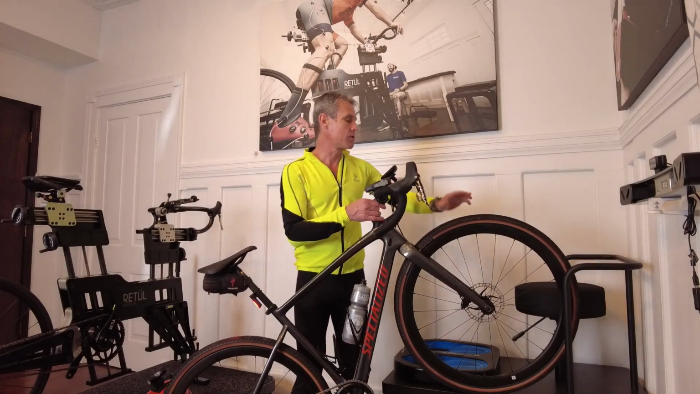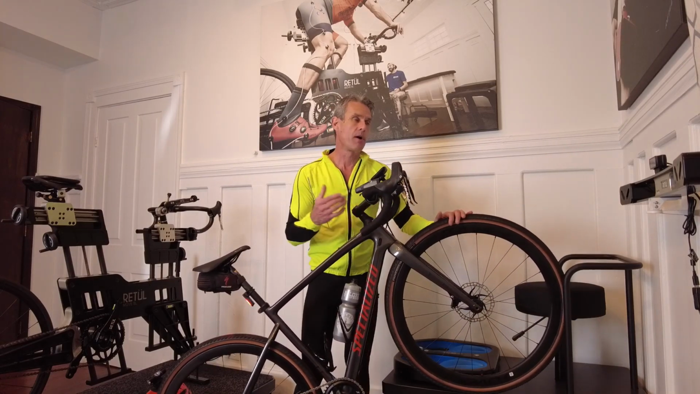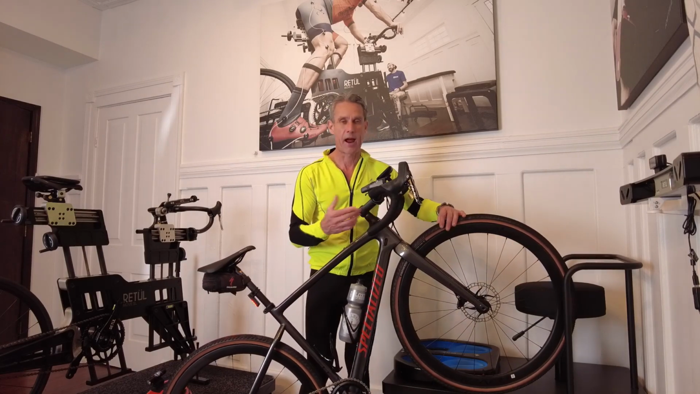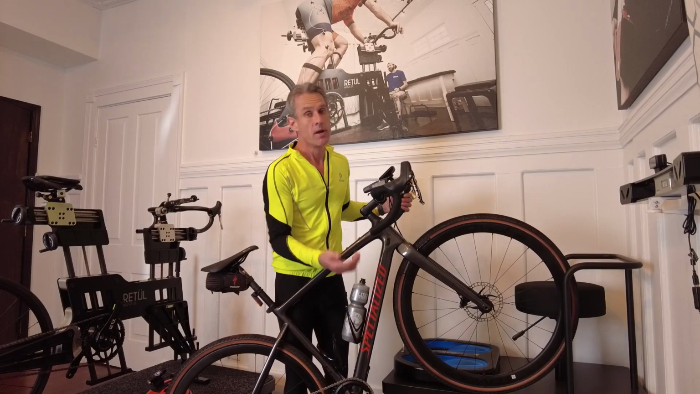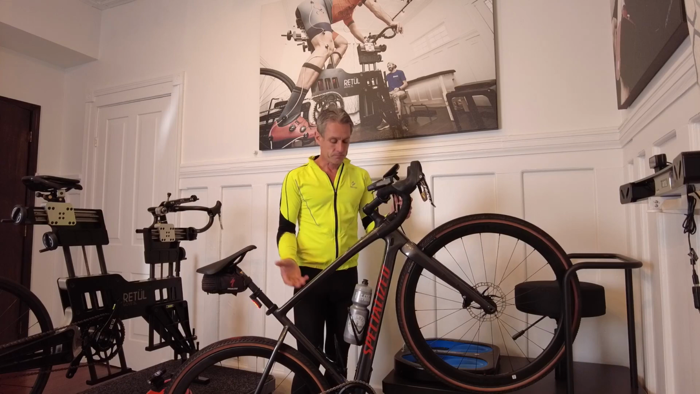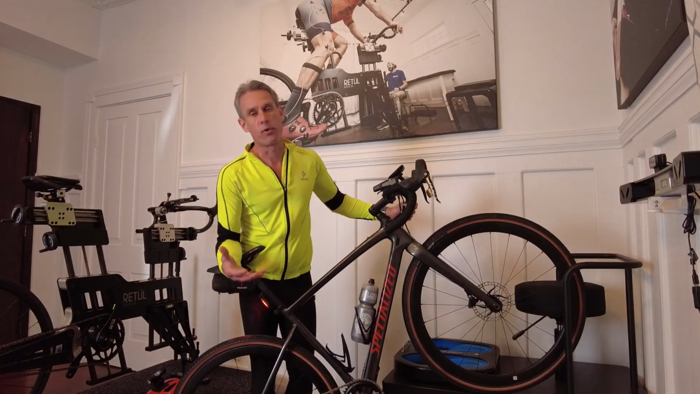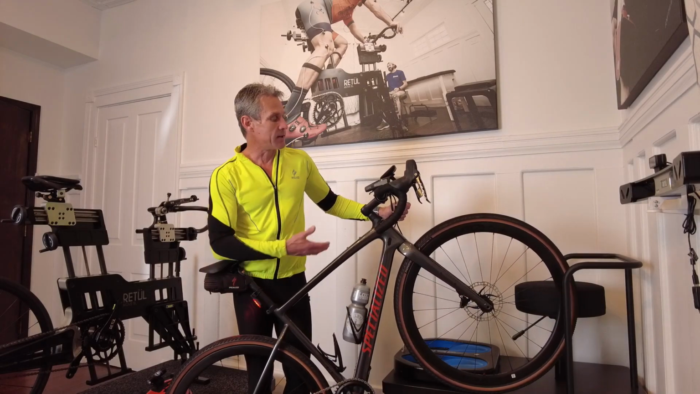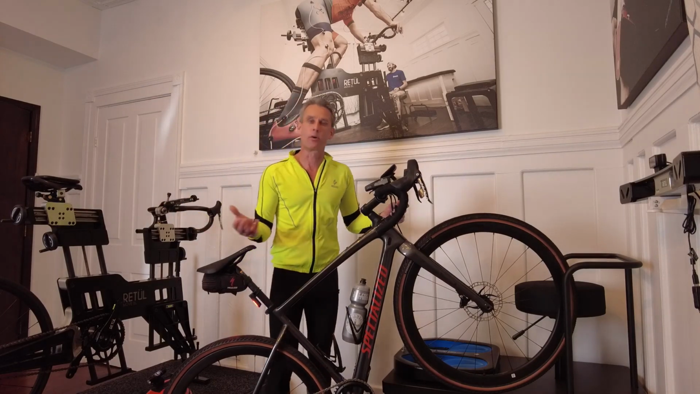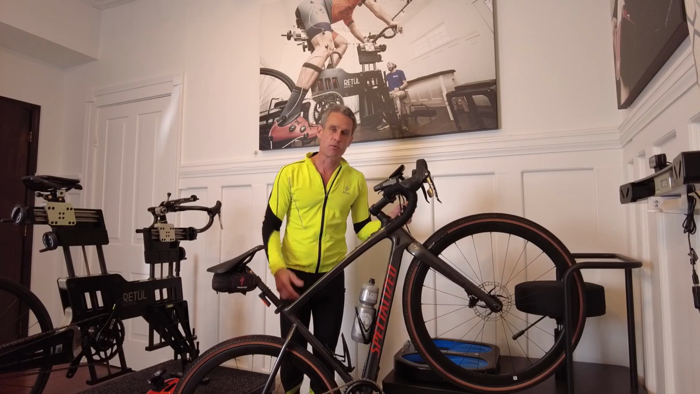But when you can go up to, and I'm running some Pathfinder Pros here. So my Pathfinder Pros are 38s. Actually 37s, but I measured them with a caliper on these rims and I measured 38. But on the sidewall it says 700 by 37. So 37 millimeter tires. I'm running them tubeless and I can run about 40 psi. And that kind of mitigates a lot of the vibrations that we get in the urban situations, all the little cracks in the sidewalk, all the imperfections in the road.